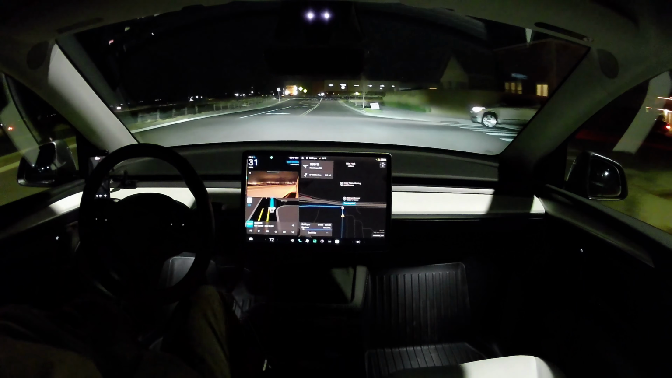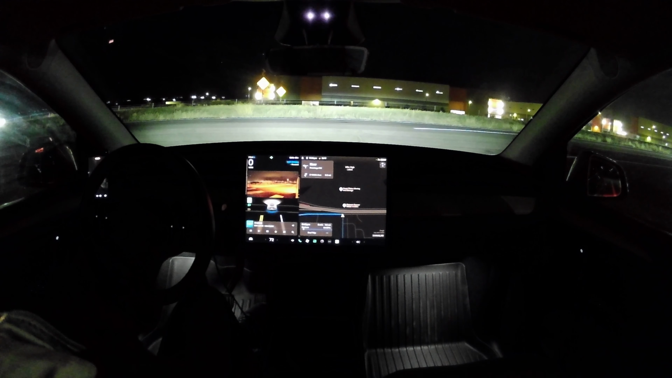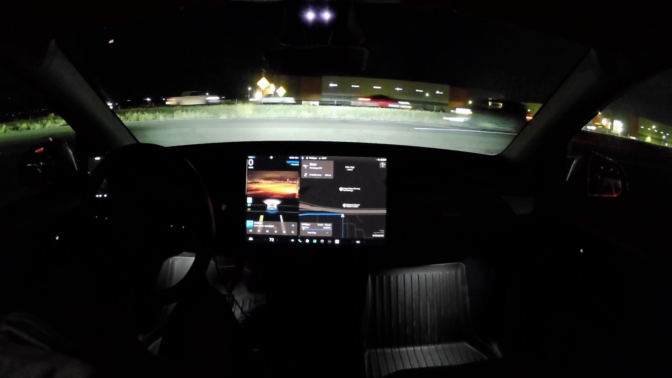Now this is an unprotected left turn onto, I'm not sure where we are. No, we got one coming. This is a confusing setup. You can't see it from here, but the freeway and then the frontage road has other cars on it here. So it's a question of, I guess you can see all that.